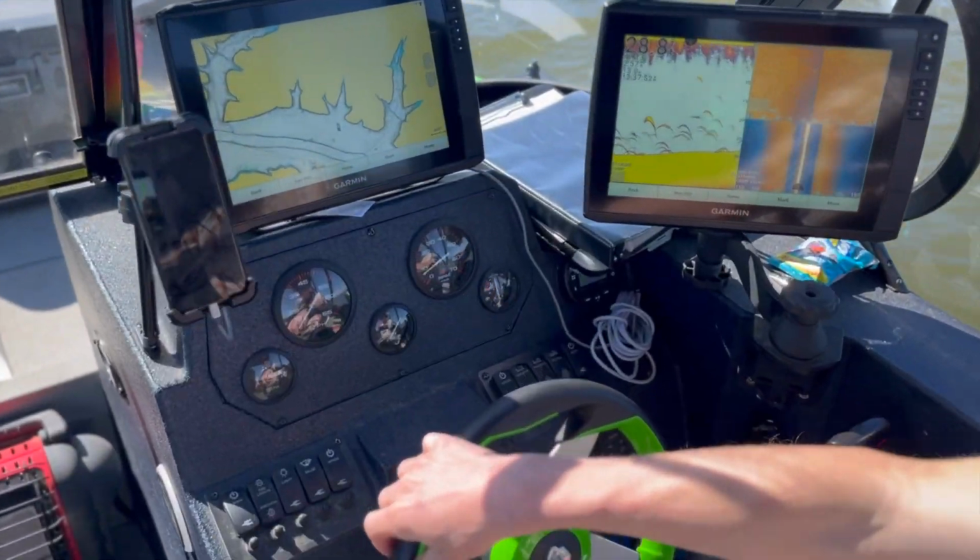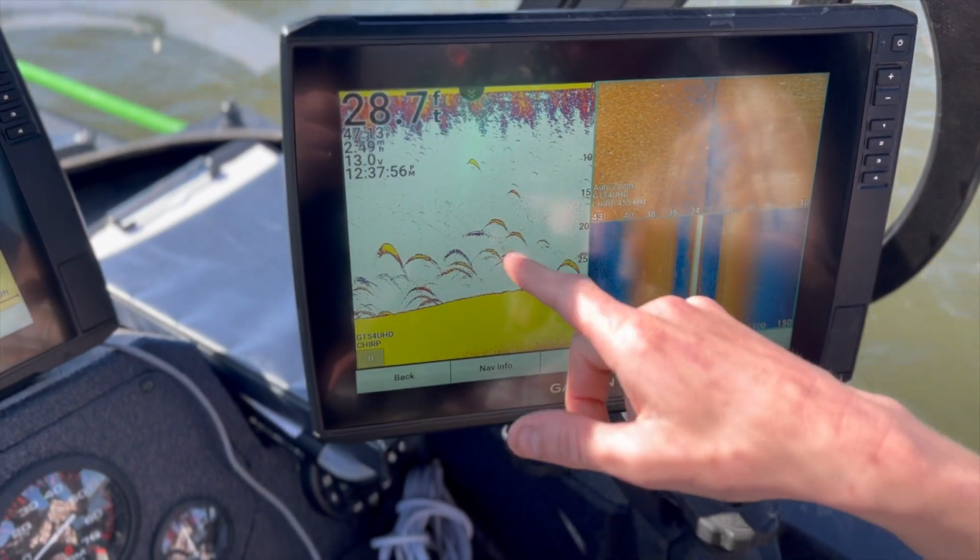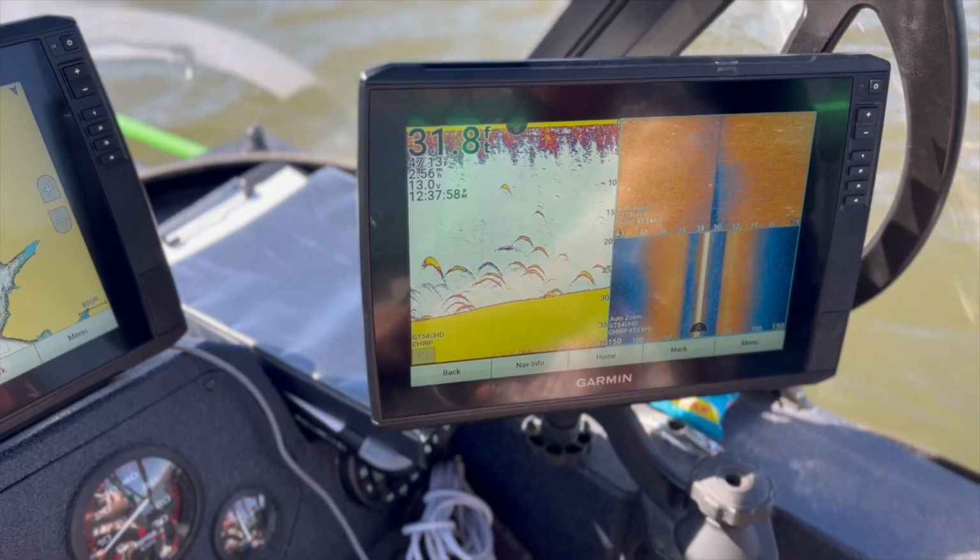Cool. So those are all spoonbill, huh? Yes, sir. Most of them. Everything looks like an upside down horseshoe for the most part.